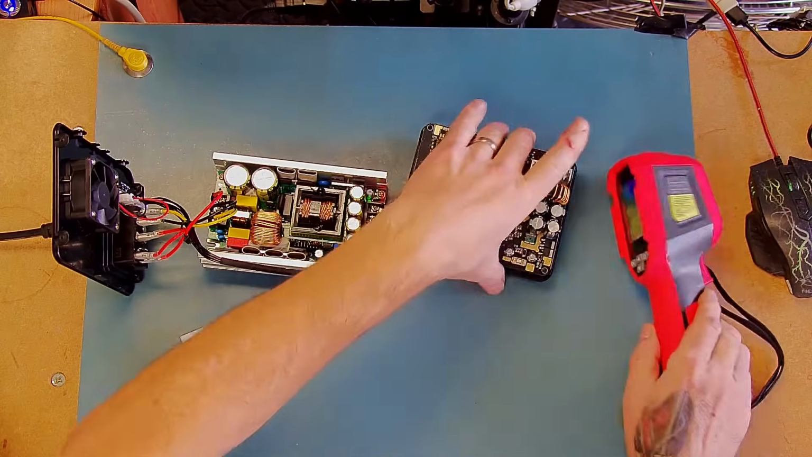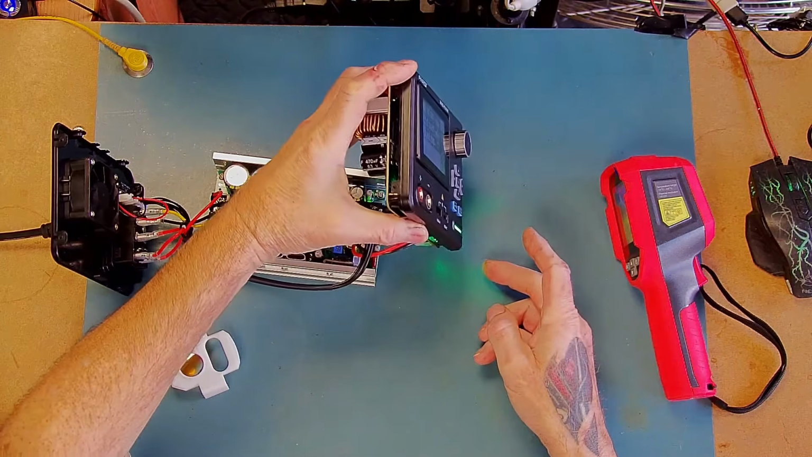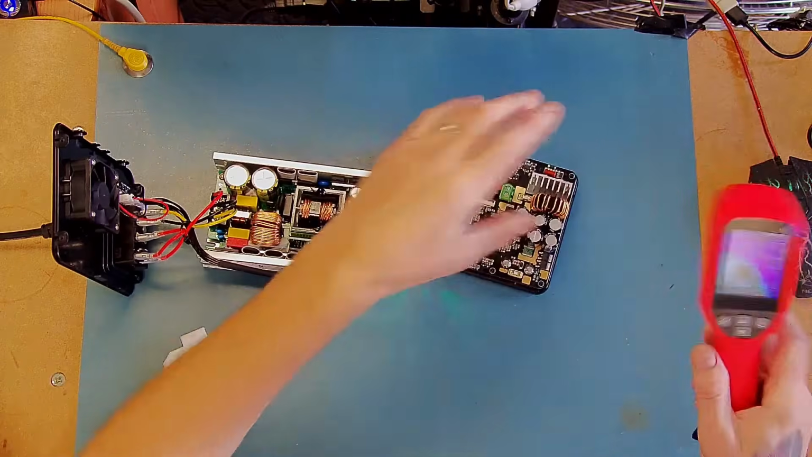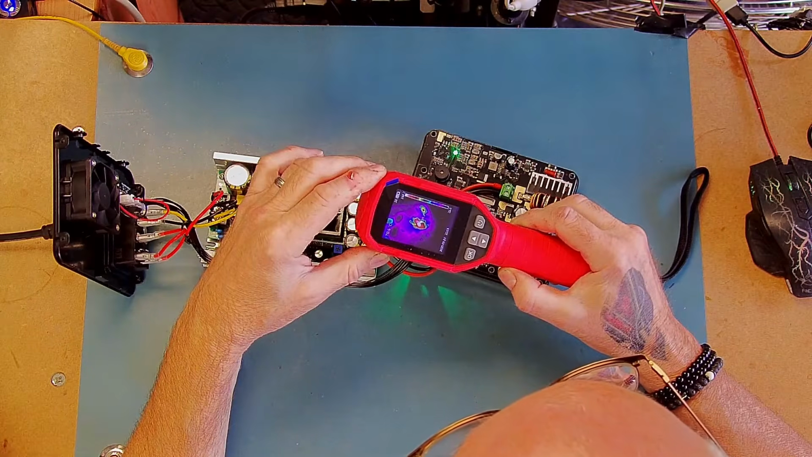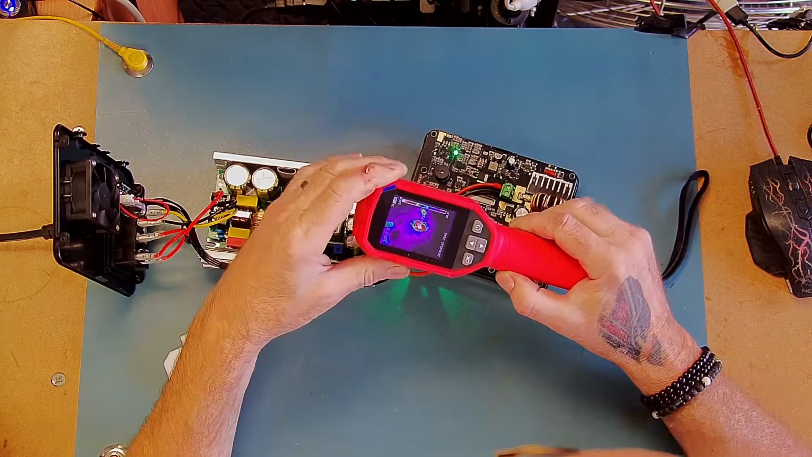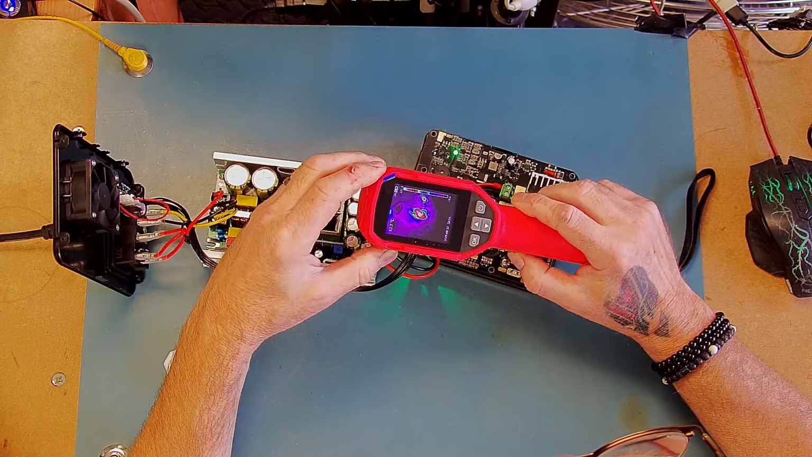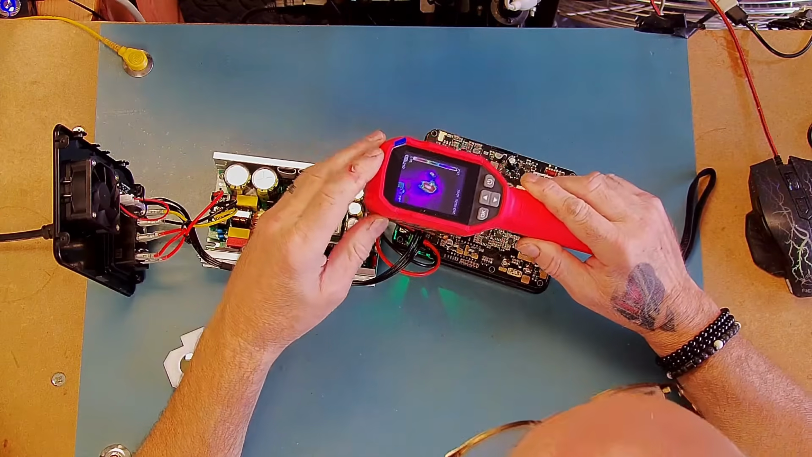Okay, so let's turn the output on. So output is on, the LED's gone green, 18 volts output, but obviously no current. That resistor is now at 108 degrees, 109 degrees, 110, 111. So it's about 110 degrees, that resistor. I think it's a 2K resistor.